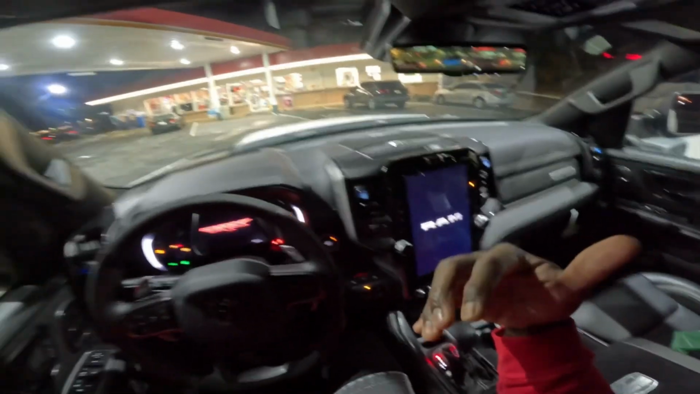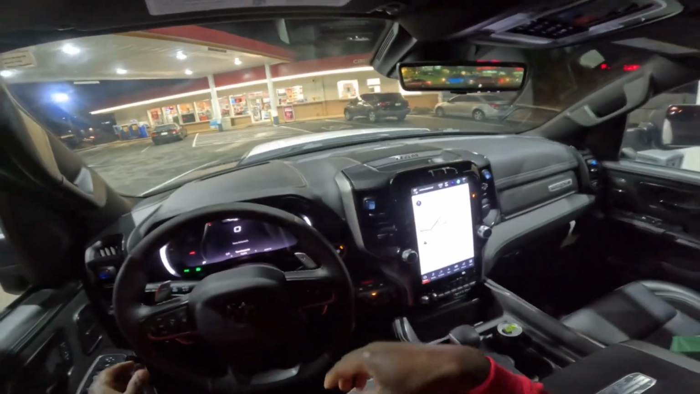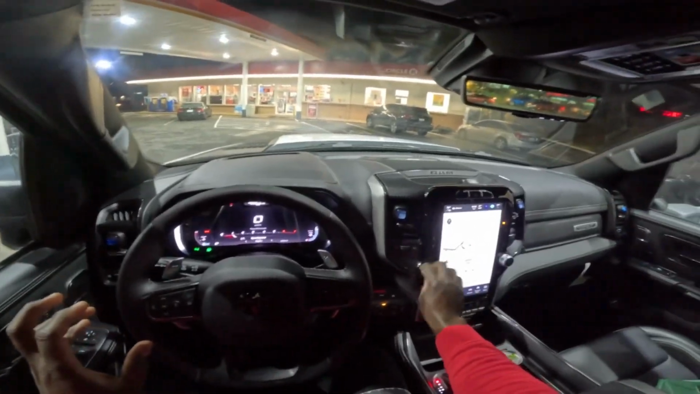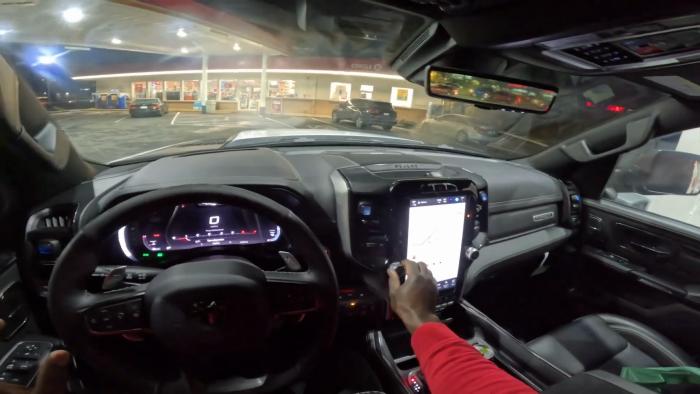As soon as you start it, you can hear that supercharged engine come to life. And I like this interior because it's so lovely. I like this whole setup. It's so lovely.